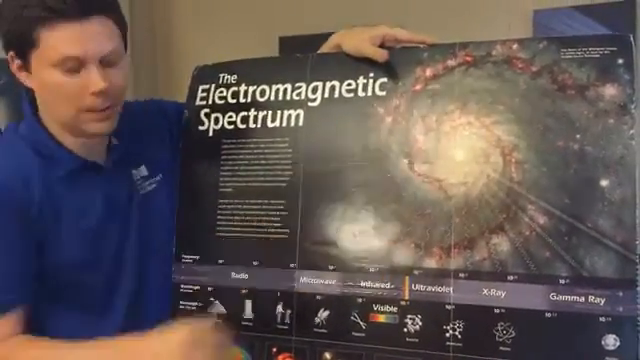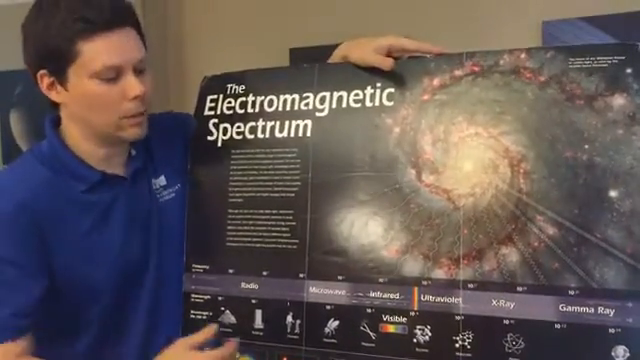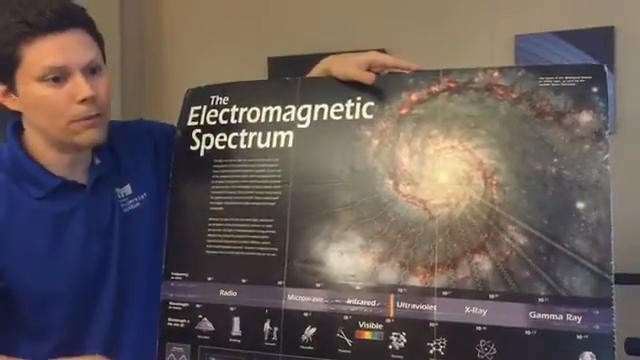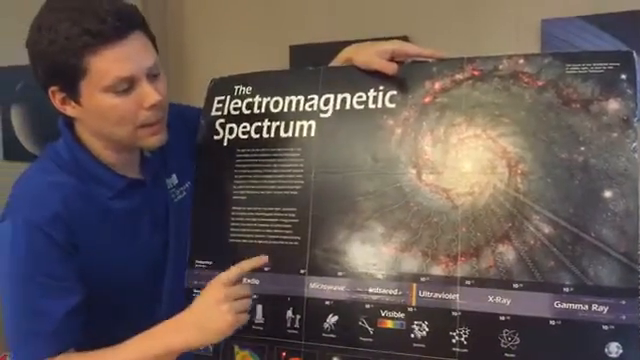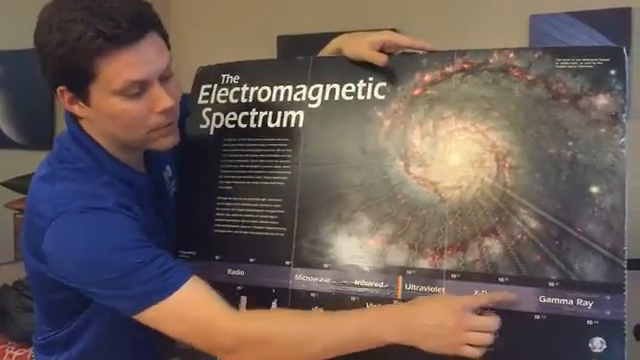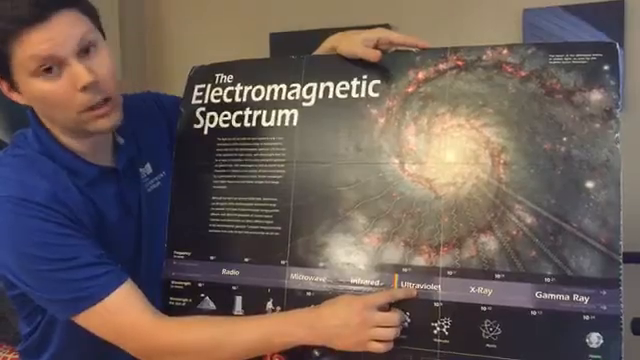This is a picture of a galaxy, which is made up of stars, and our star, the sun, is glowing in all of these colors, but they don't all get down to the earth. Even if you could see all of these invisible colors, you wouldn't see them coming from outer space, and that is because our atmosphere, the air, blocks the gamma rays and the X-rays and most of the ultraviolet light, but not all of it.